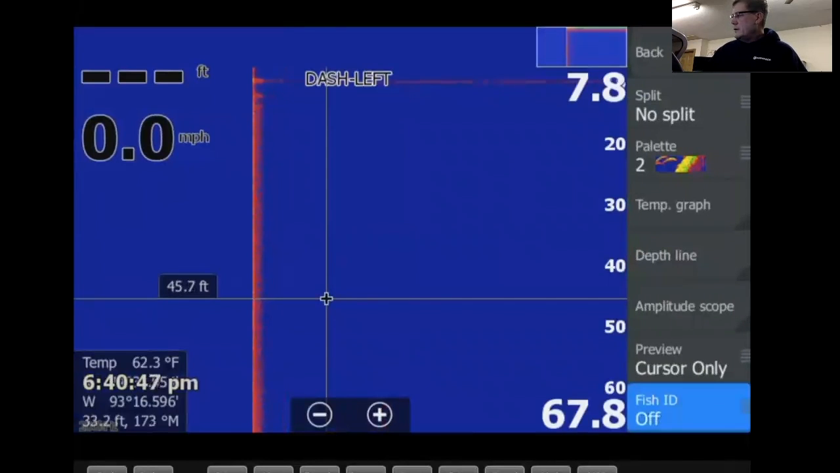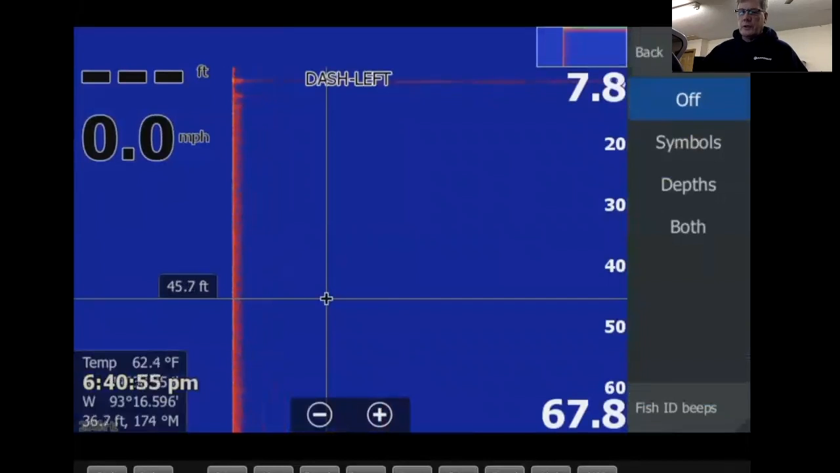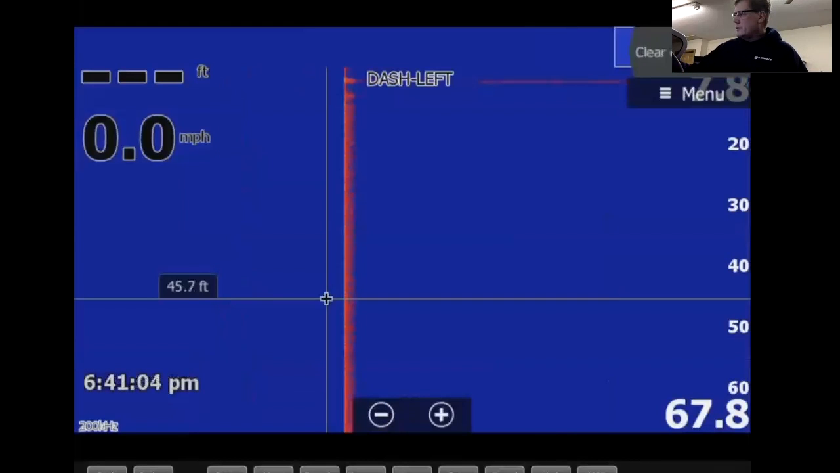Fish ID, I don't recommend it at all. I don't recommend Fish ID because sonar has a hard time distinguishing a fish. Anything in the water or on the bottom that the sound reflects off of is going to come back and look like a fish for you.